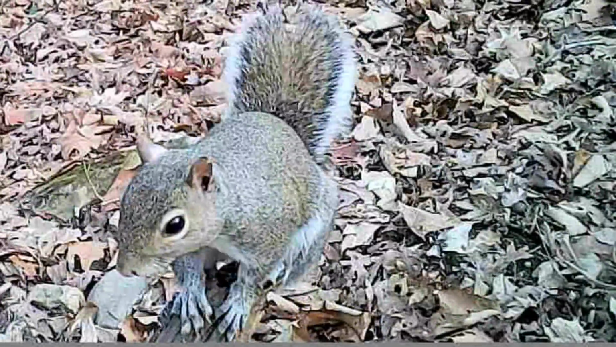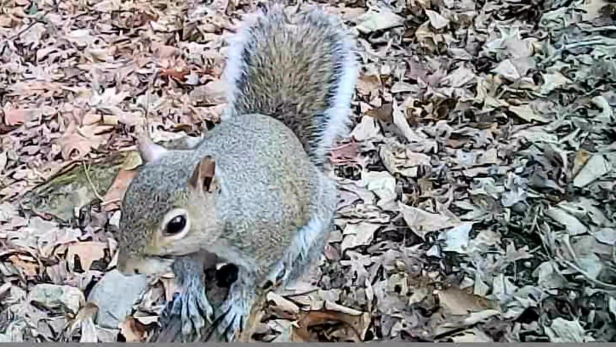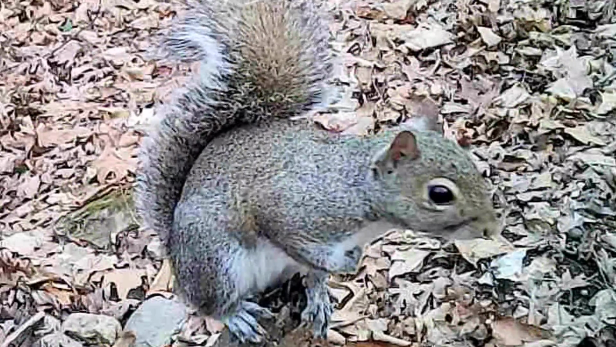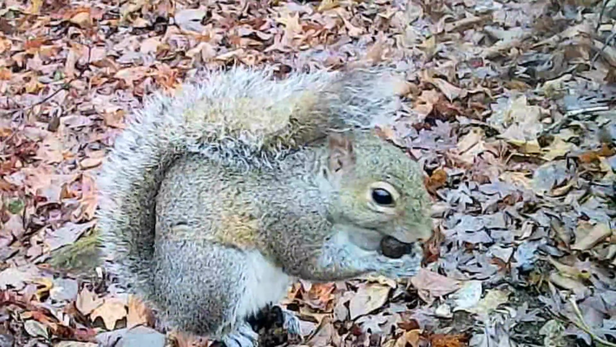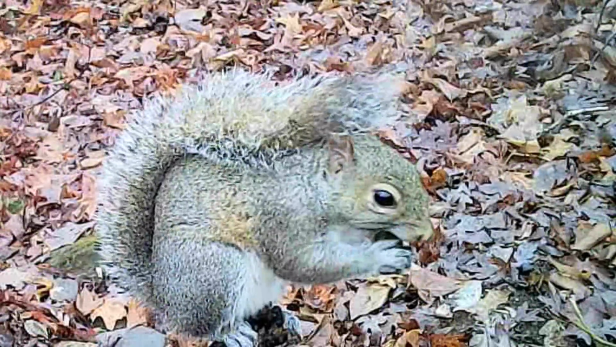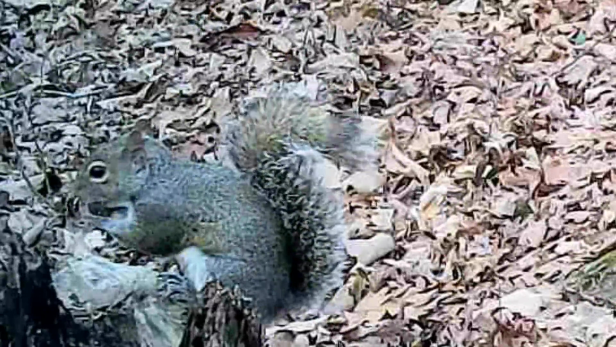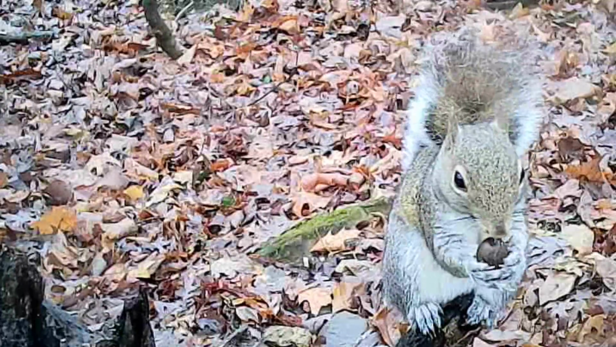Now here at the stump, they seem to like this spot. Good captures of them. They're just watching the neighborhood. But they gotta eat their lunch every once in a while. They're so relaxing for me to watch. They'll let you know when something's in the woods, too. They'll bark.